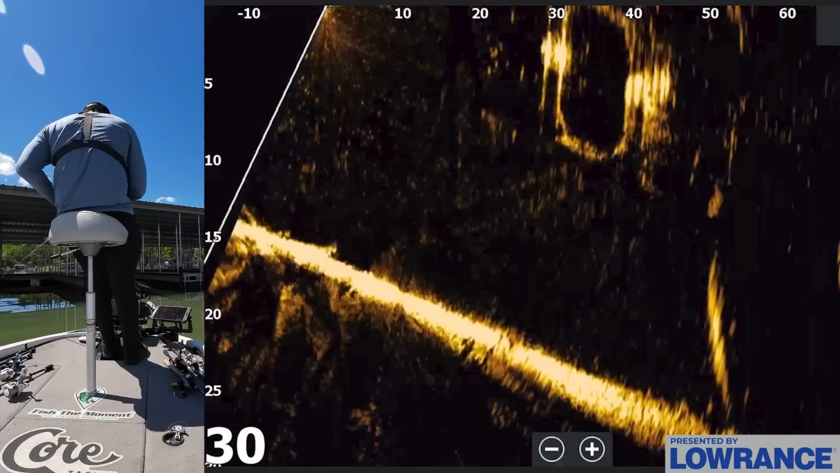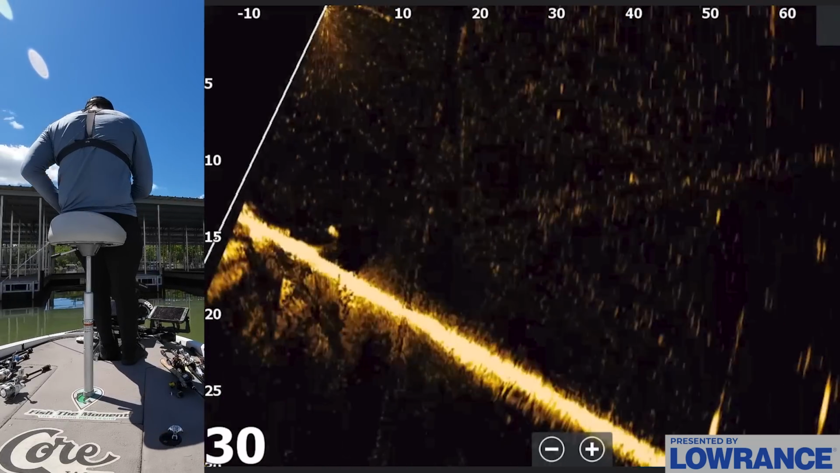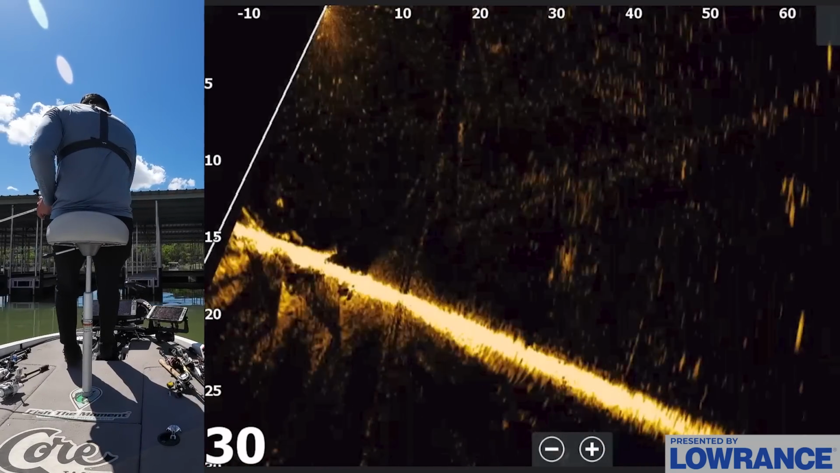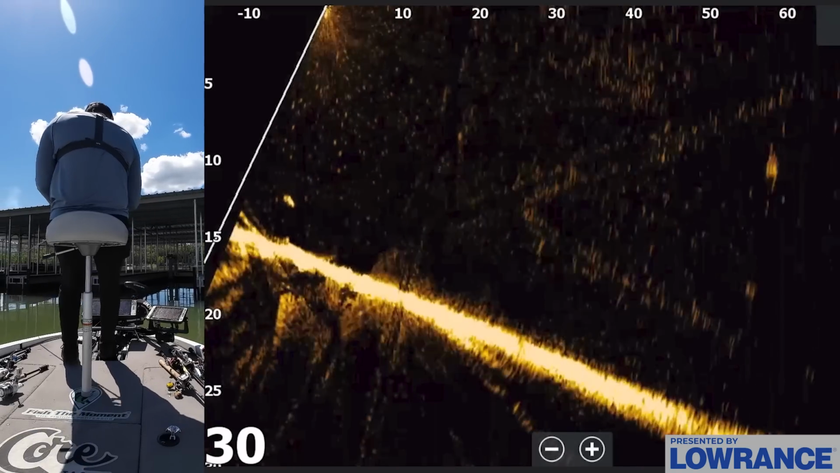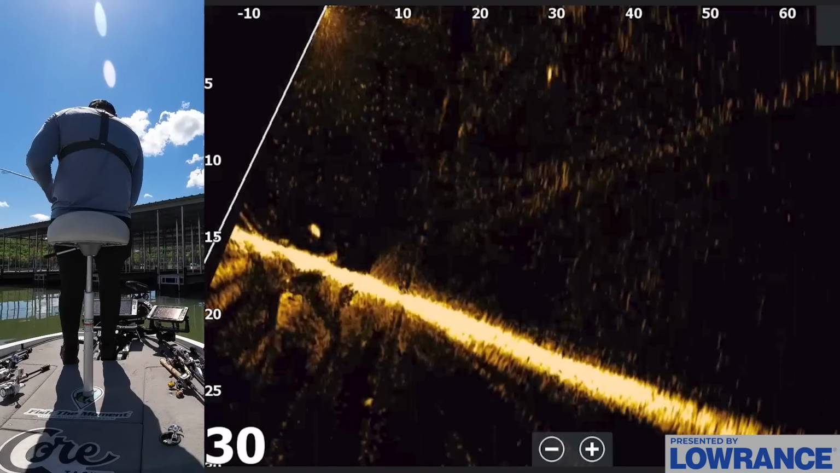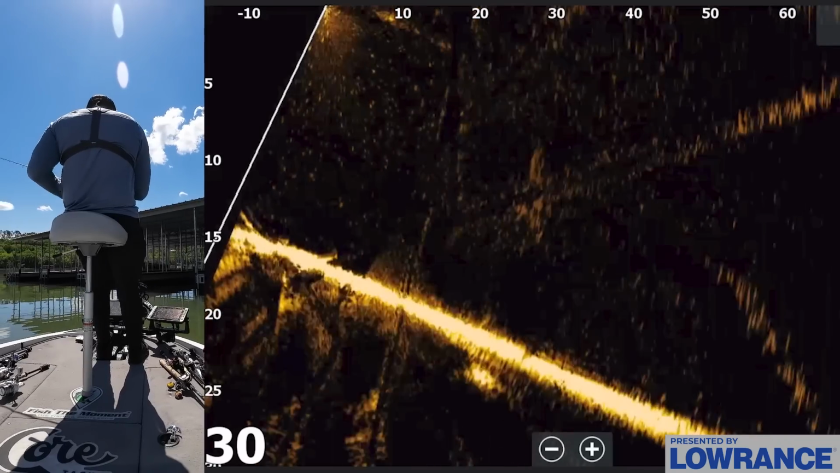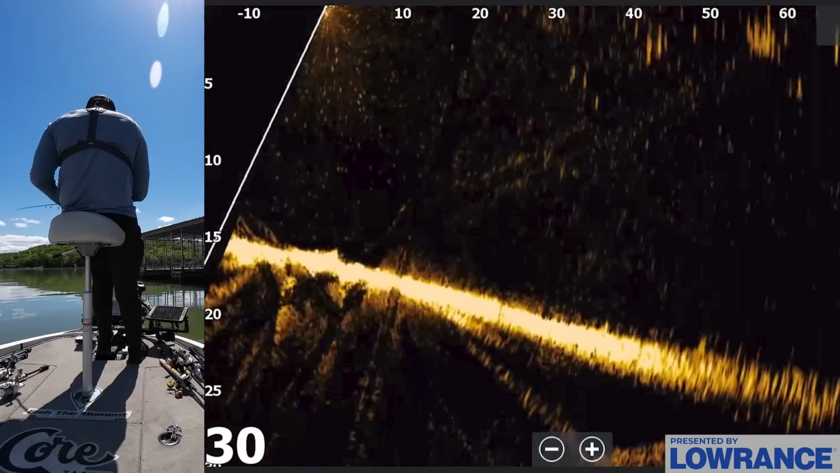These are all the shad and everything that we marked. Probably some crappie and stuff mixed in too. But I don't think that we really should be even targeting these fish that are around these cables. It seems like the better quality fish are just kind of out here randomly, which is weird. I don't know why that's the case, but maybe if it was more in the middle of the day or earlier in the morning, these fish would be up under these boat docks more, but right now they're not really on the boat docks.